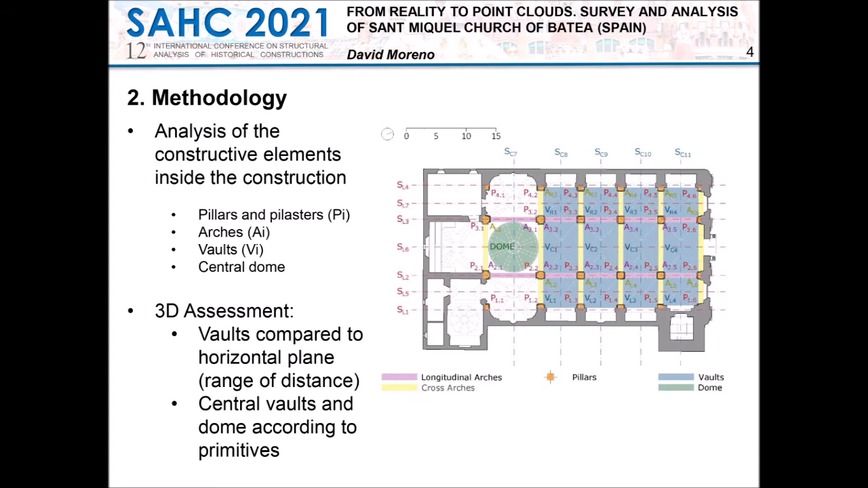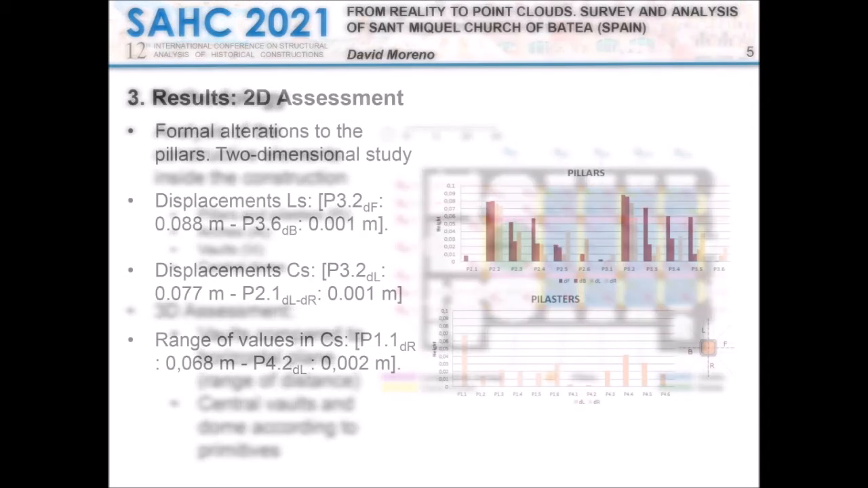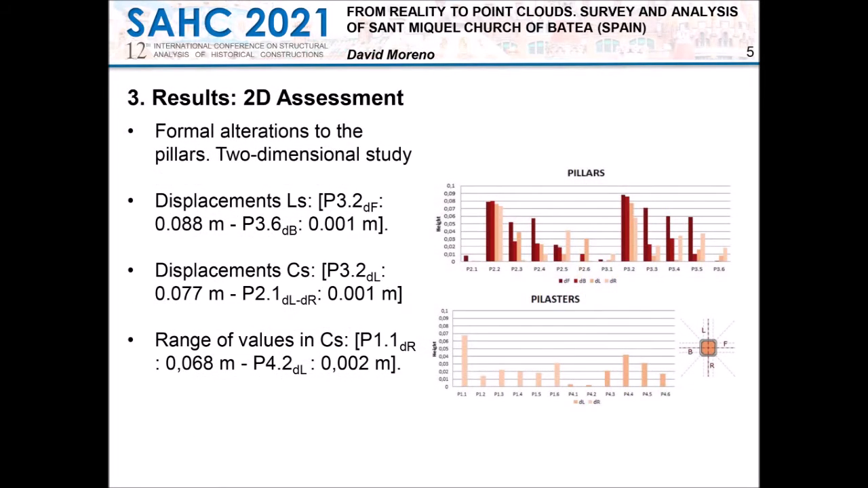The formal anomalies can be related to deviations during construction or movements of the structure after construction. The exhaustive sectioning allows a fast and easy approximation of the formal alterations that the structural elements might have suffered. In this case, pillars and pilasters, arches, and vaults.